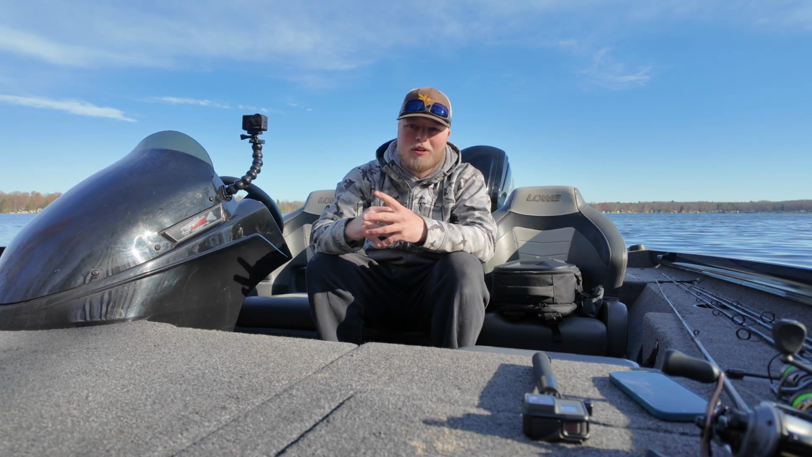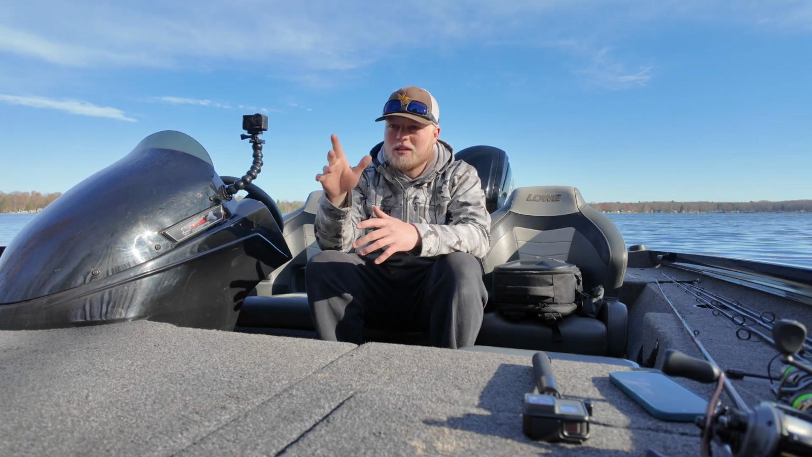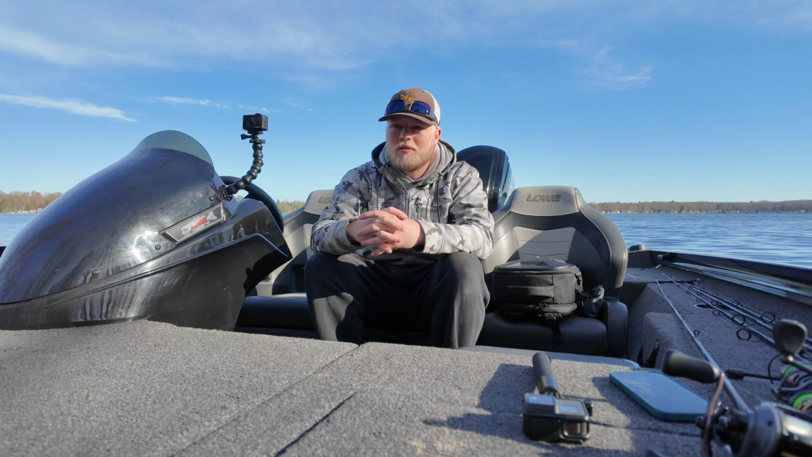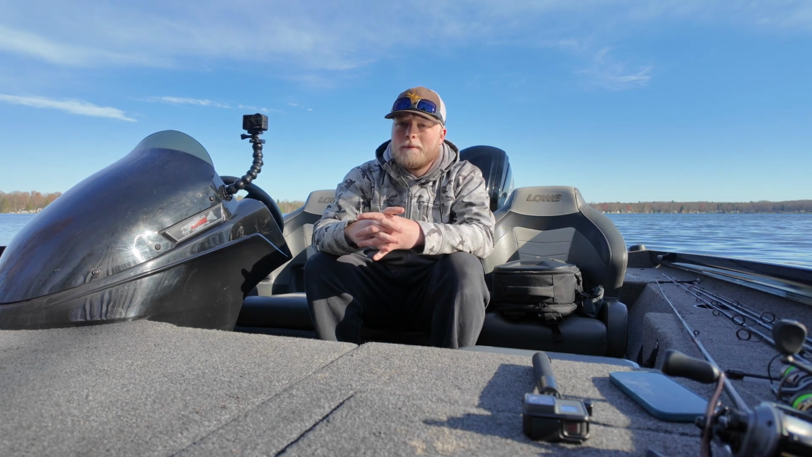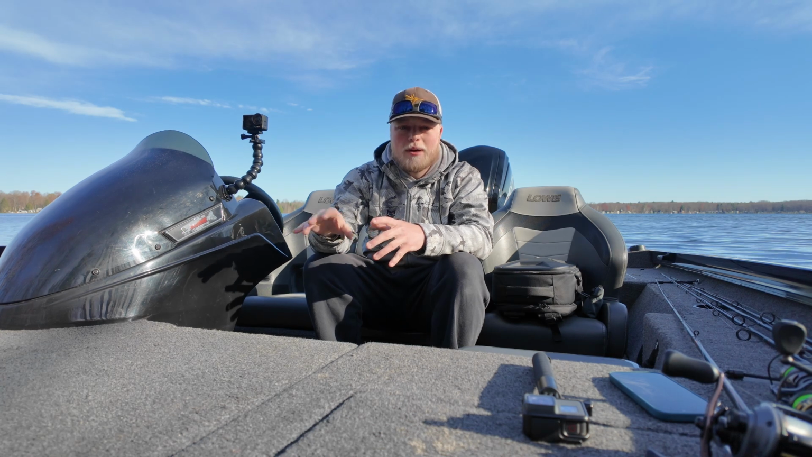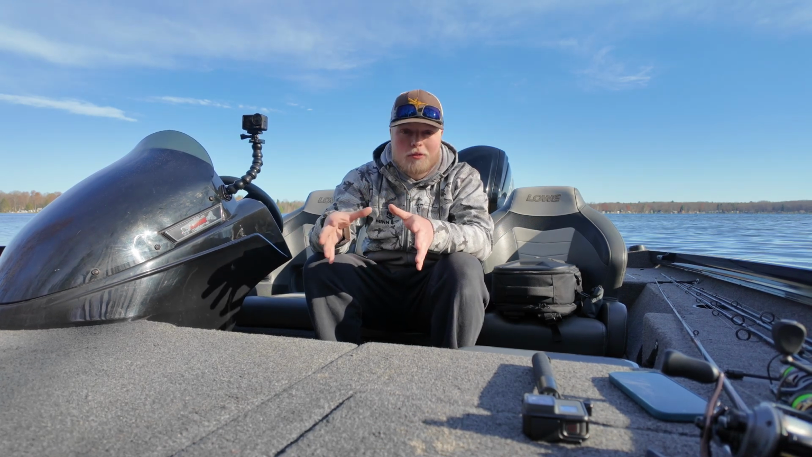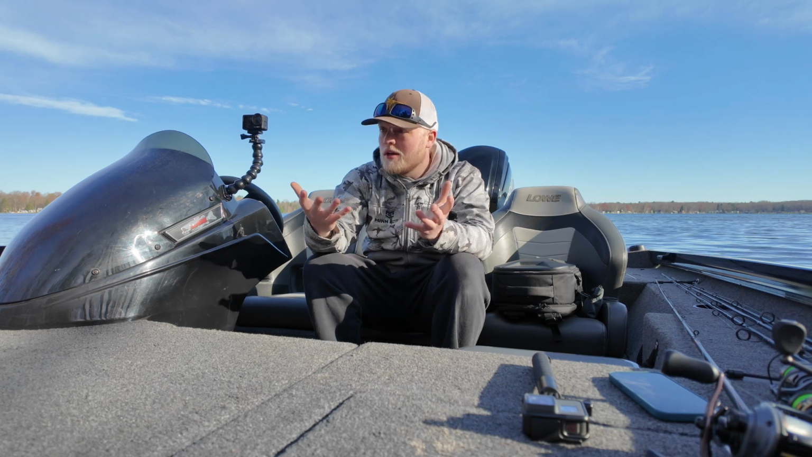Because sometimes, like my Target Lock, if I turn on my units, cruise across the lake, and I come back, sit down in my spot, start fishing, my Target Lock won't show up, or it'll say it's connected and it won't move back and forth. I don't know what the deal is with that, but I got the whole thing replaced and they said there's nothing wrong with it. I don't know.